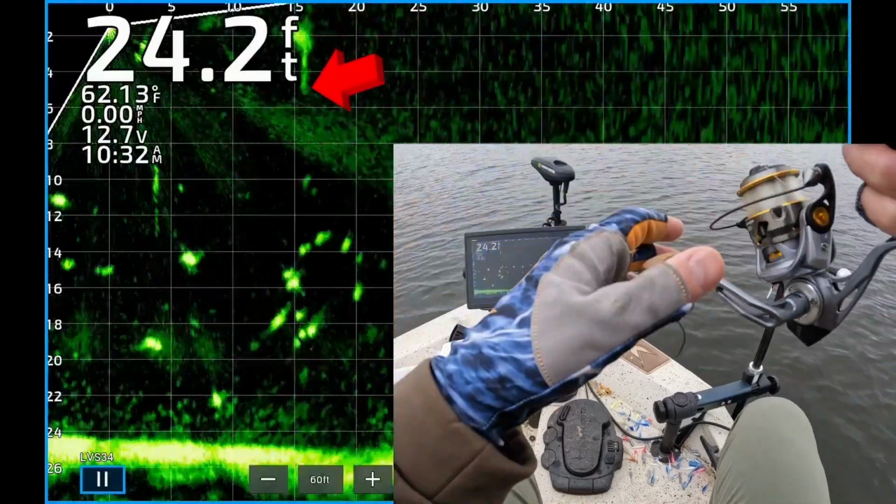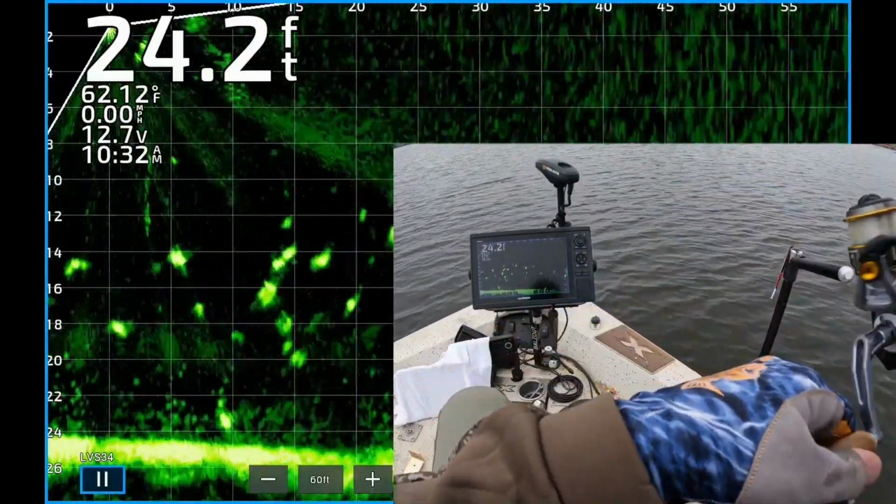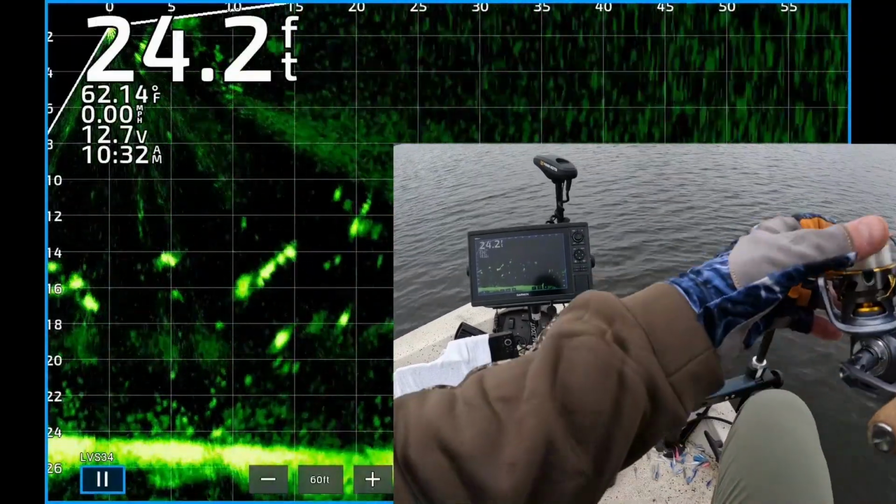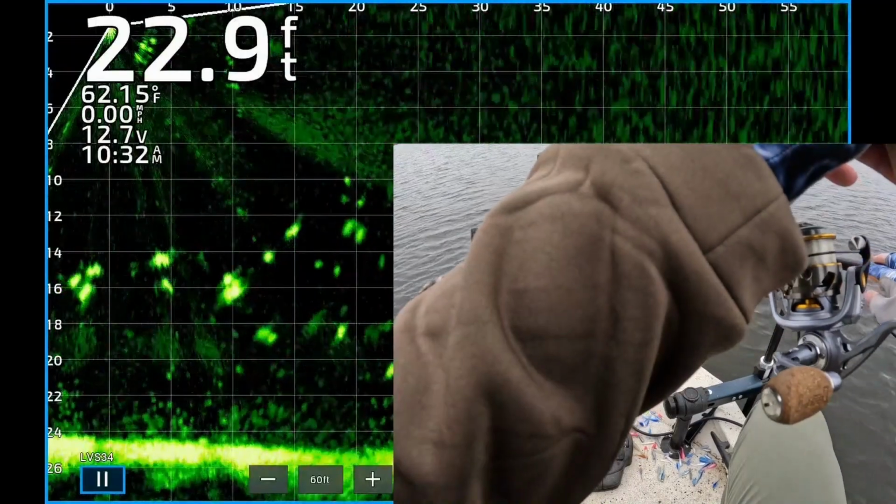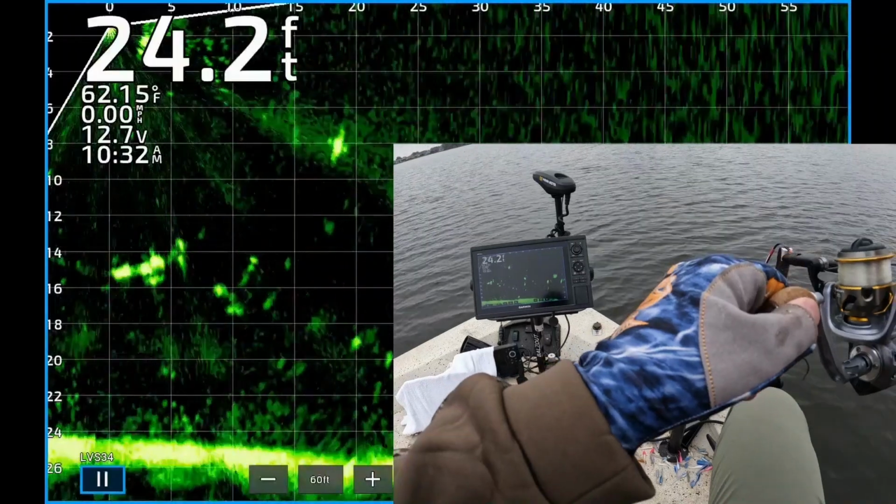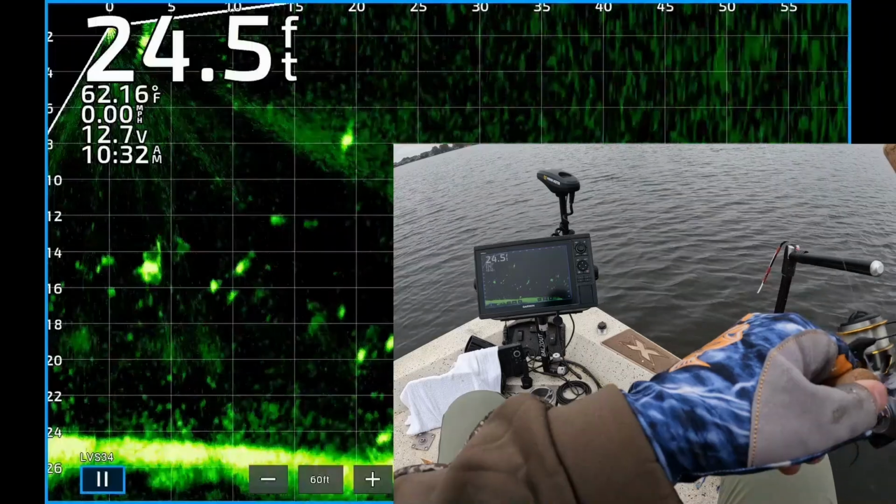All right, there's my jig and weight dropping down. It's hard catching them sometimes when they're right under the boat. But anyway, there is my weight and jig. Looks like a couple more fish are swimming up. Just kind of reel it right on top of them and twitch it a little bit.